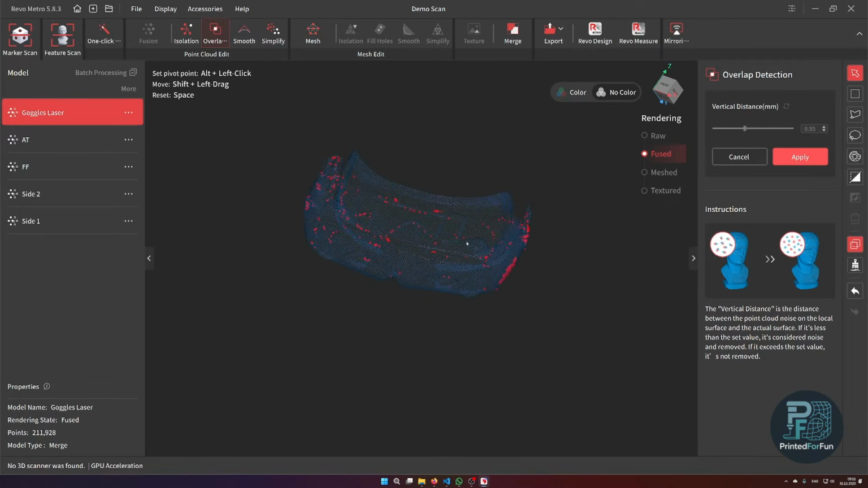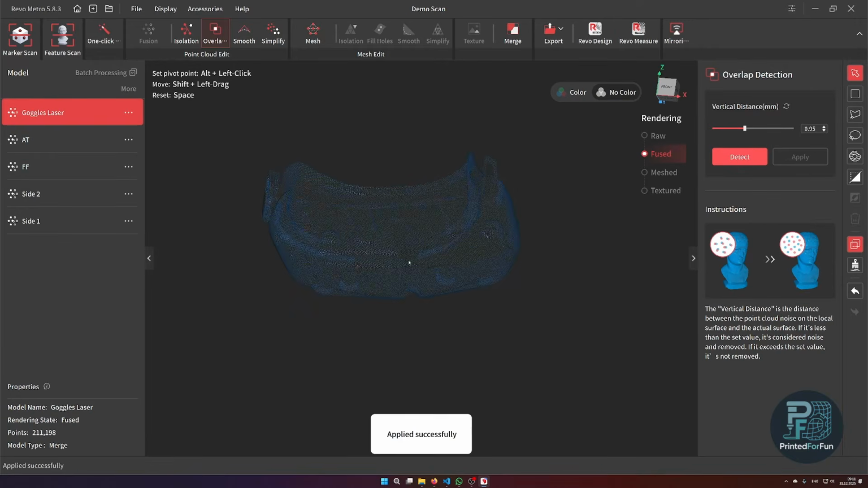So the overlap is basically after merging the scans. There could be points that aren't closely matched together, but there's like 0.5 millimeter of distance between them because maybe some of the parts moved, like here on the head strap buckle, or here at the side, the ventilation grid. They're very tiny holes that can be misscanned. So the overlap detection simply deletes all of this arbitrary data.